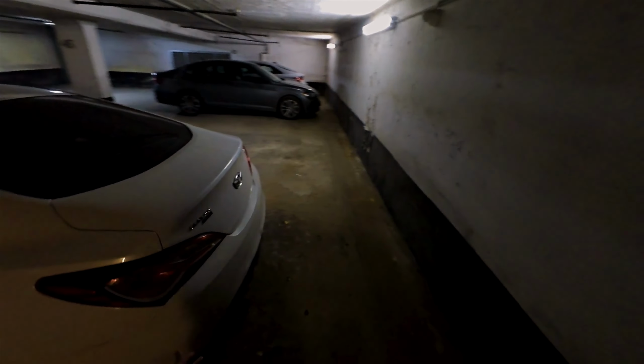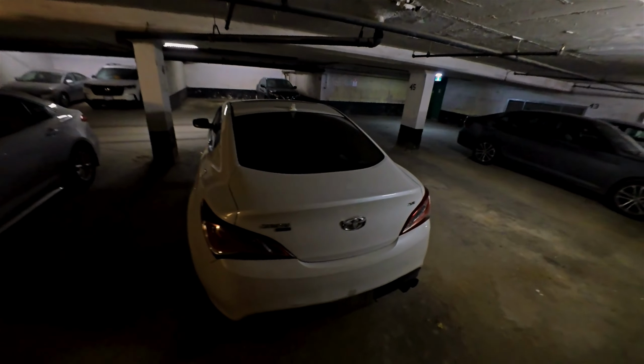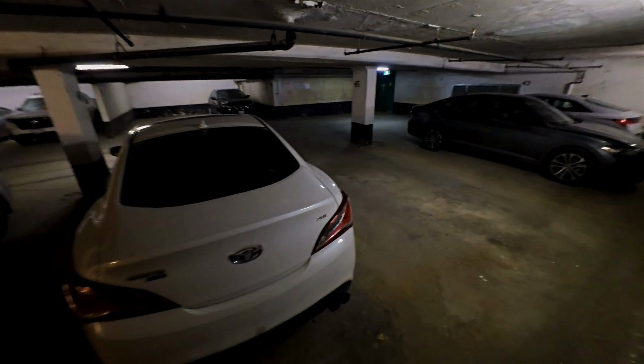We still got the ISR exhaust setup right here. We got the down pipe going to the mid pipe, going to the test pipe, down pipe, mid pipe, and of course axle back exhaust with the ISR titanium tips.